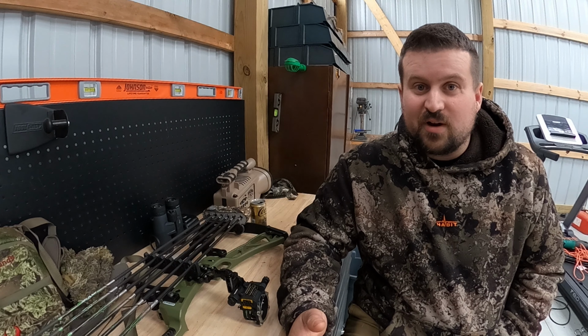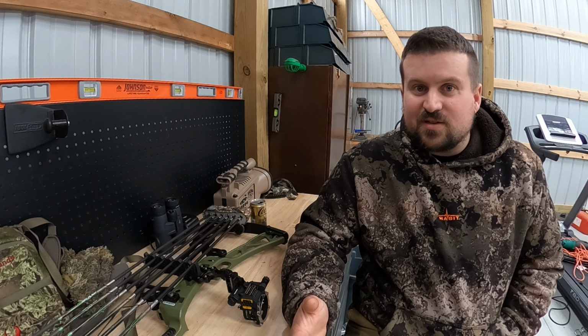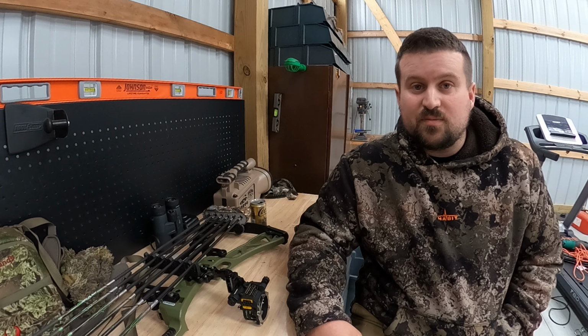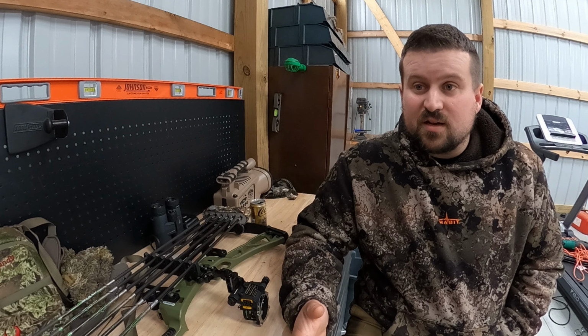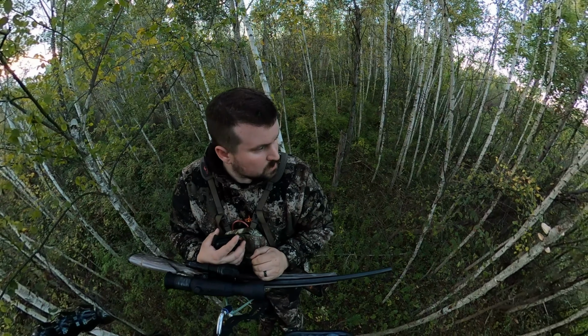So absolutely shocked about what happened, getting all those pictures, which was sweet. I decided I gotta get this coyote. And so I decided to try and sit in my stand. I figured he'd probably be back the next night. So here this is. All right, I'm all set up.